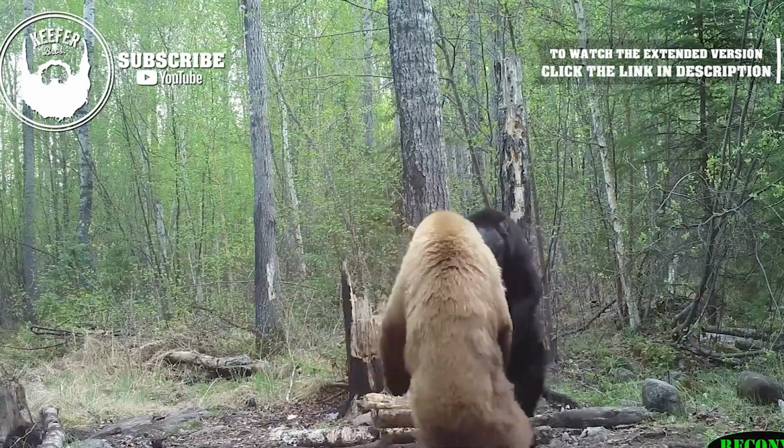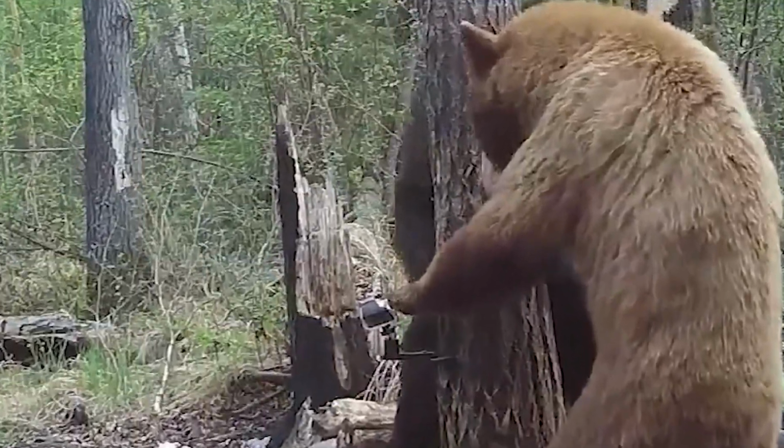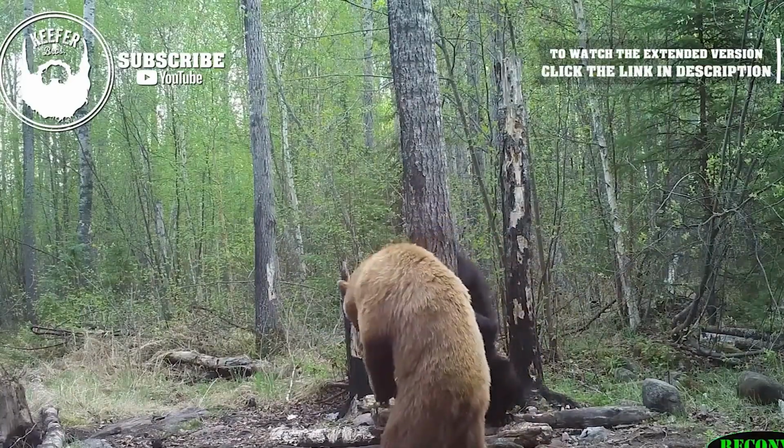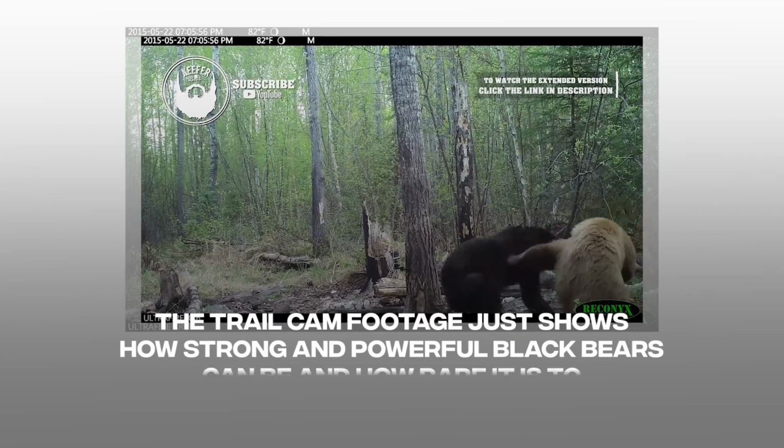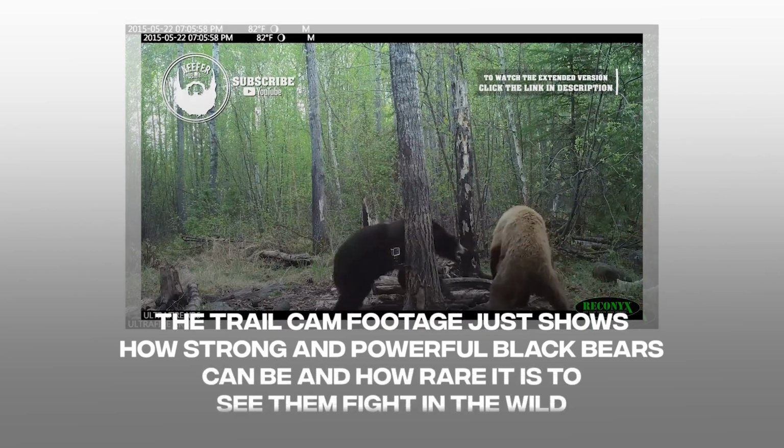In this video, you can also see that another trail camera was set up on a tree that the two bears circled, and the cinnamon bear accidentally broke it. The trail cam footage just shows how strong and powerful black bears can be and how rare it is to see them fight in the wild.